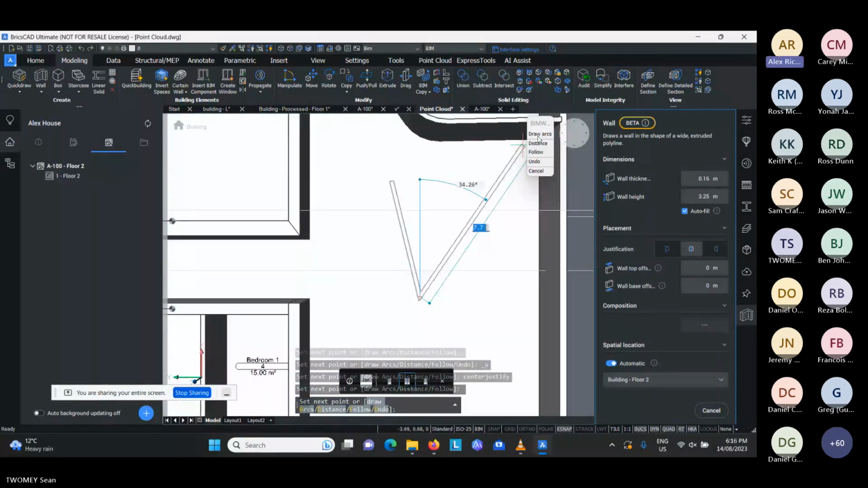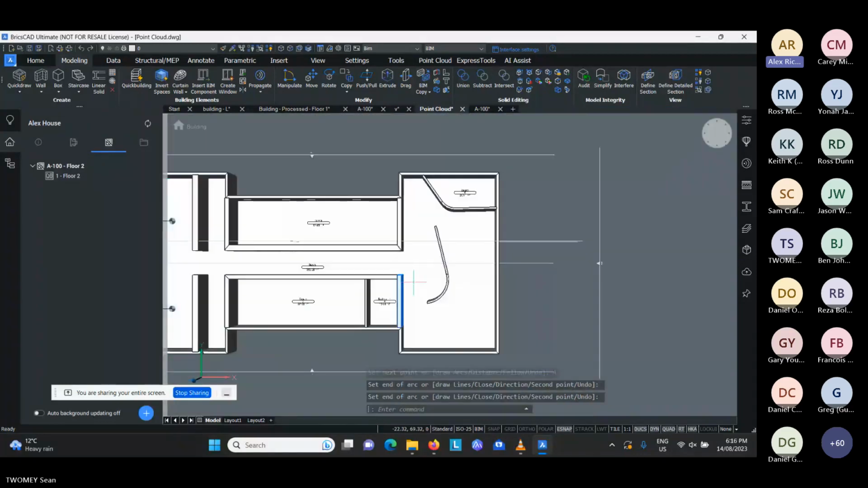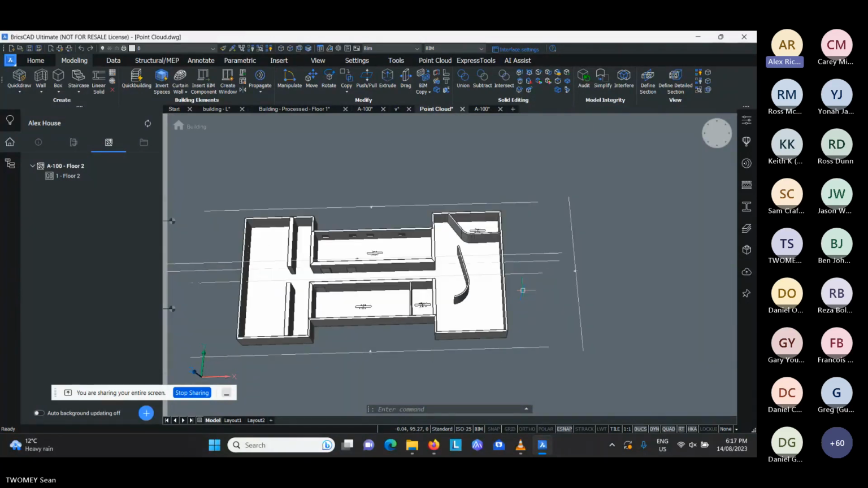Sean, just while you're drawing those, I've got a question. If you want to, per reality, you want to draw each line in, do you have to draw each line individually over the point cloud if the walls aren't perfectly at 90-degree angles? Or does it have the quick draw function?